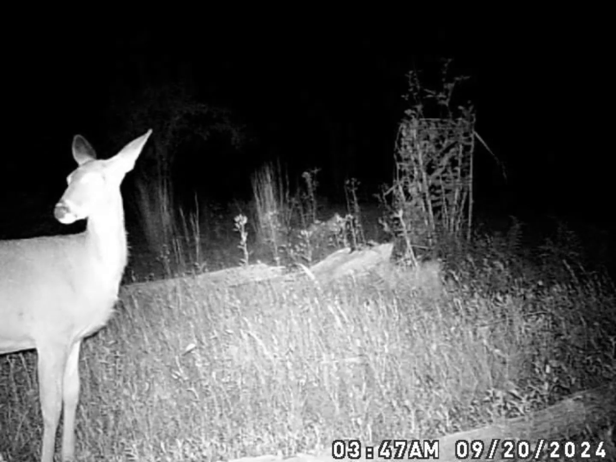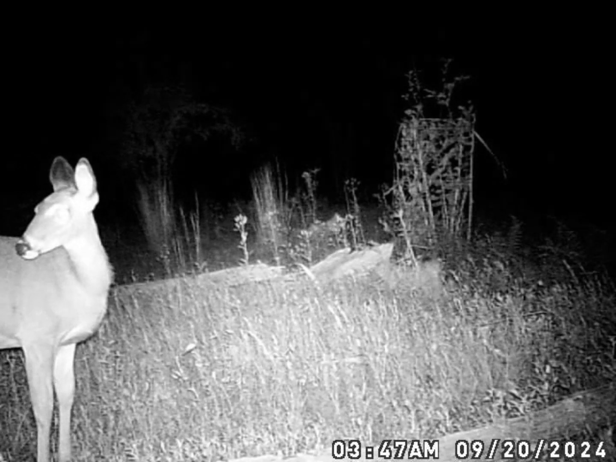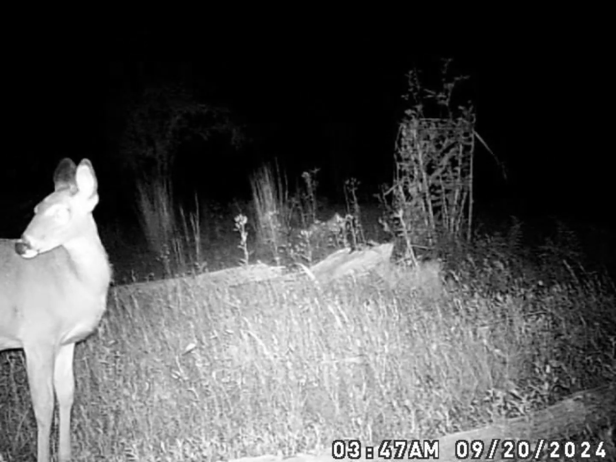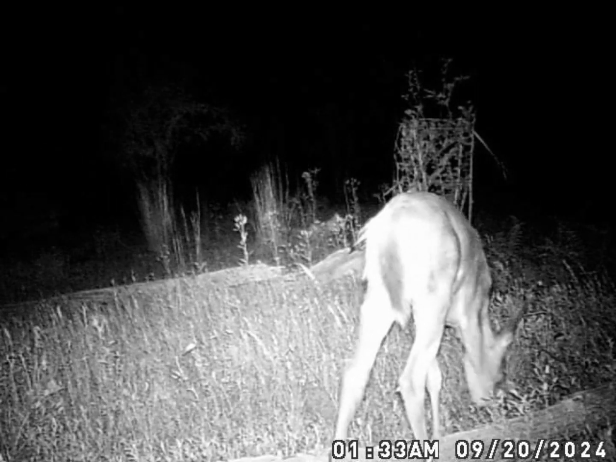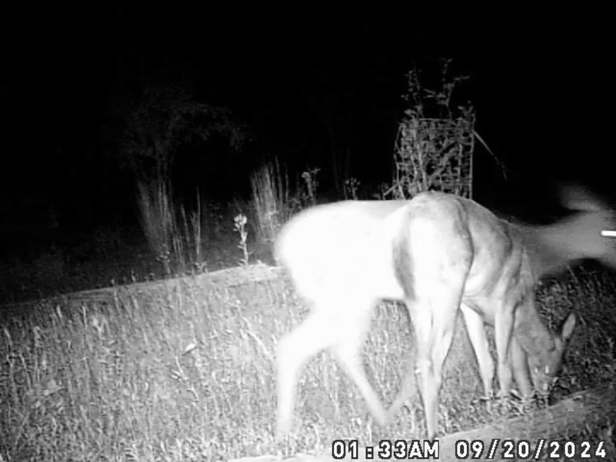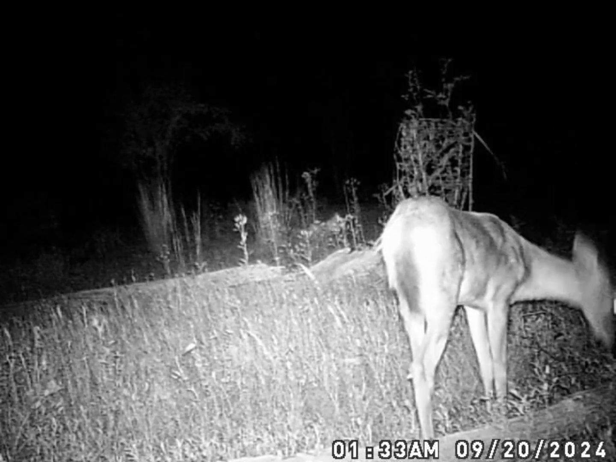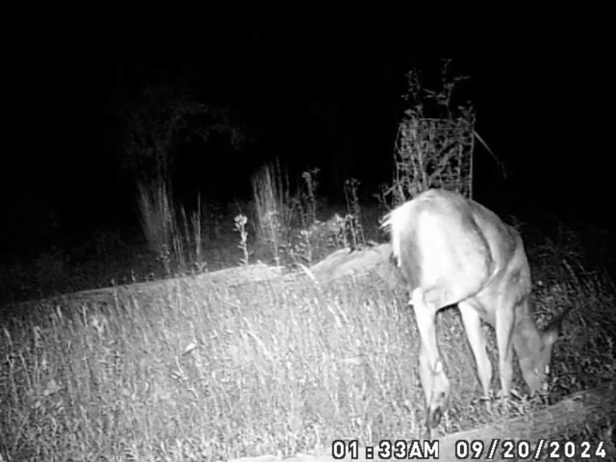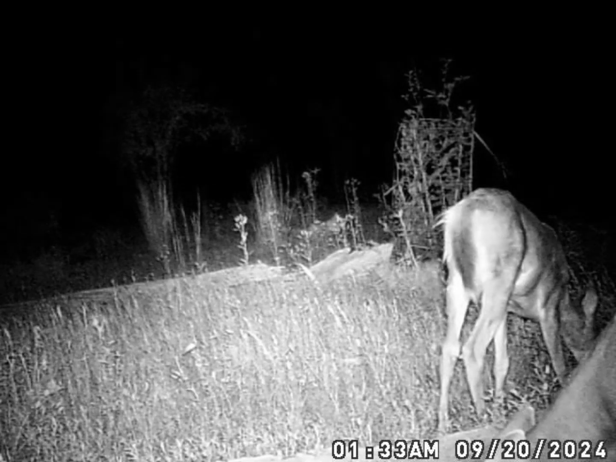Another doe at night. There looks like a little button buck there.